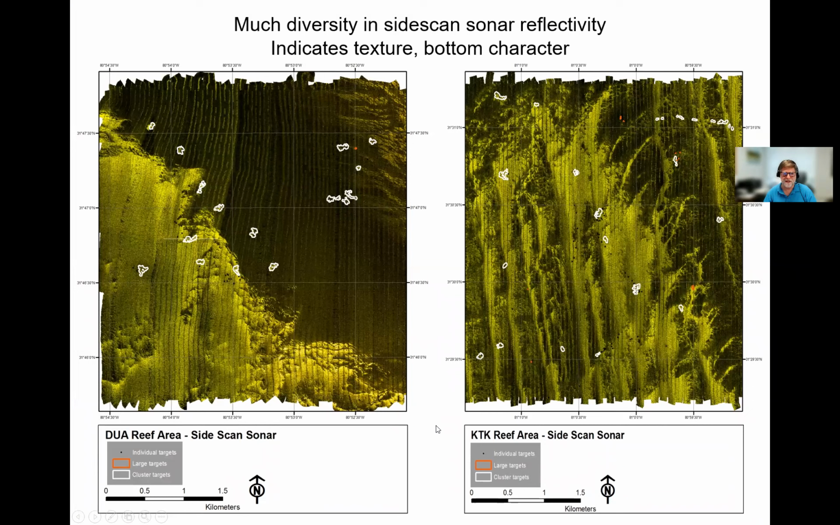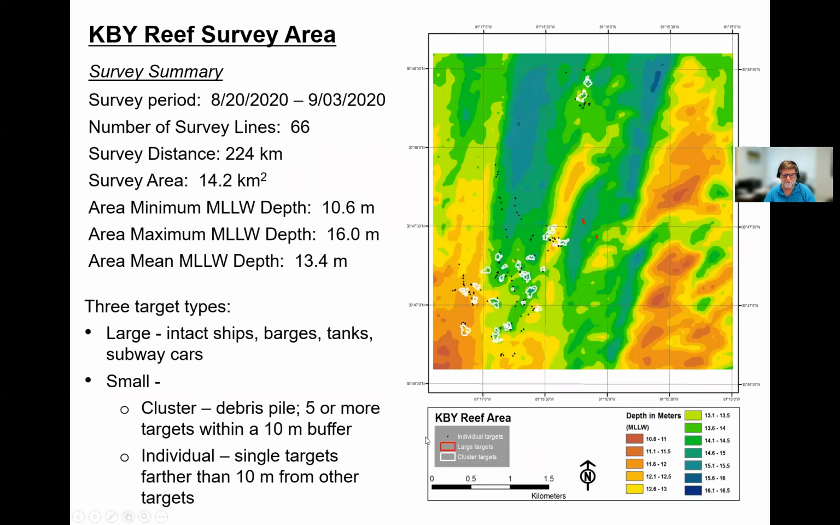One thing we did see is that in every one of the offshore reefs there's a lot of diversity in the side scan sonar reflectivity of the bottom, and that's going to be an area of future research. For each of these offshore reef areas, we developed general characteristics, maximum and minimum water depths, and then we mapped where the materials that were placed in these artificial reefs were sitting.